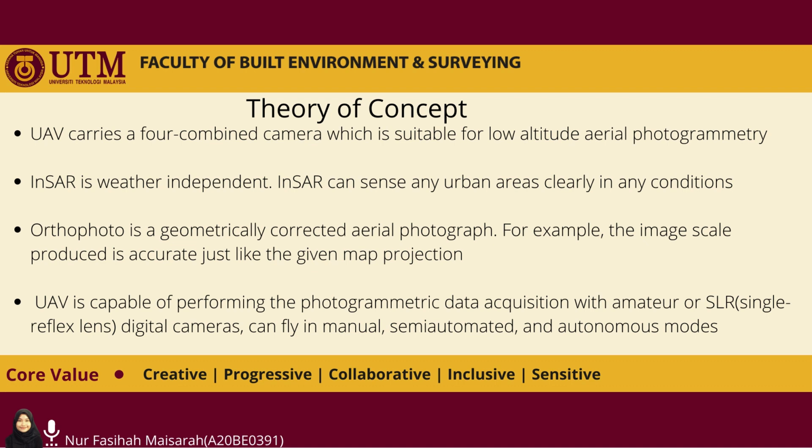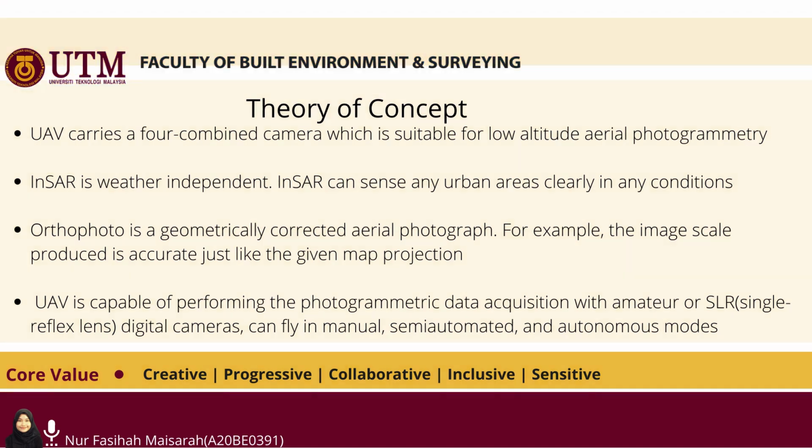For example, the image scale that we produce has to be accurate just like the given map projection. UAV is also capable of performing photogrammetric data acquisition with a mixture of SLR, single lens reflex, digital cameras, and it can also fly in manual, semi-automated, and autonomous modes.